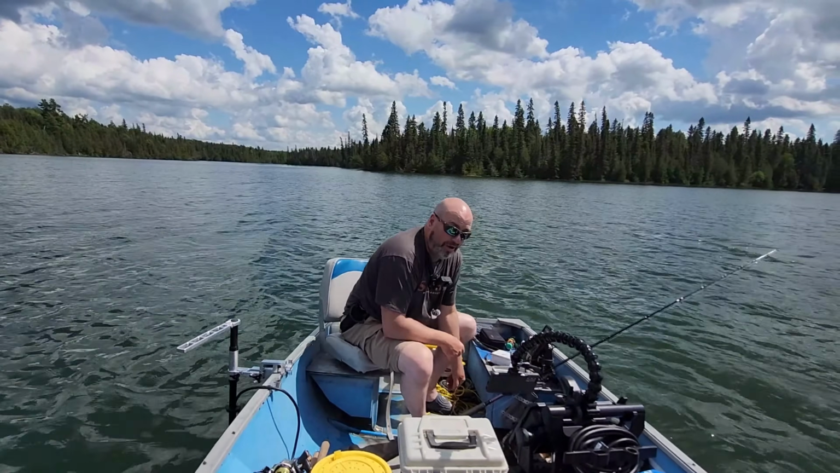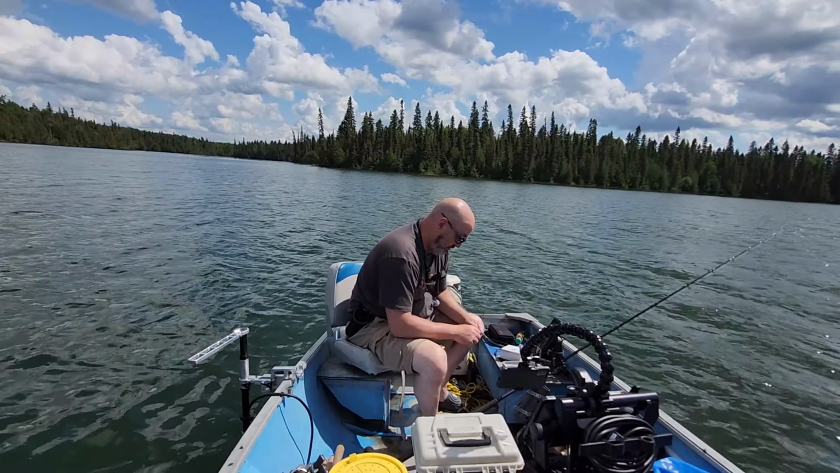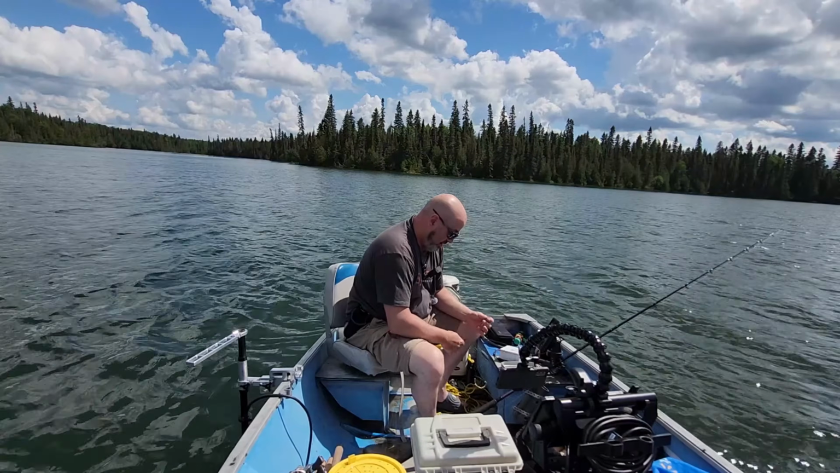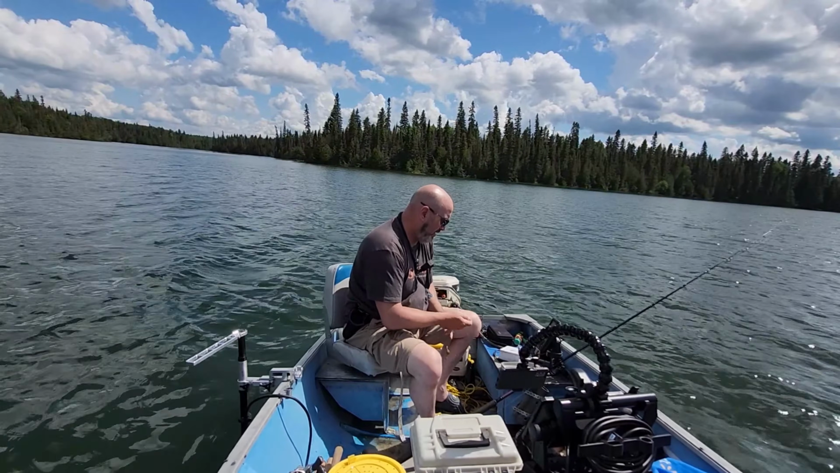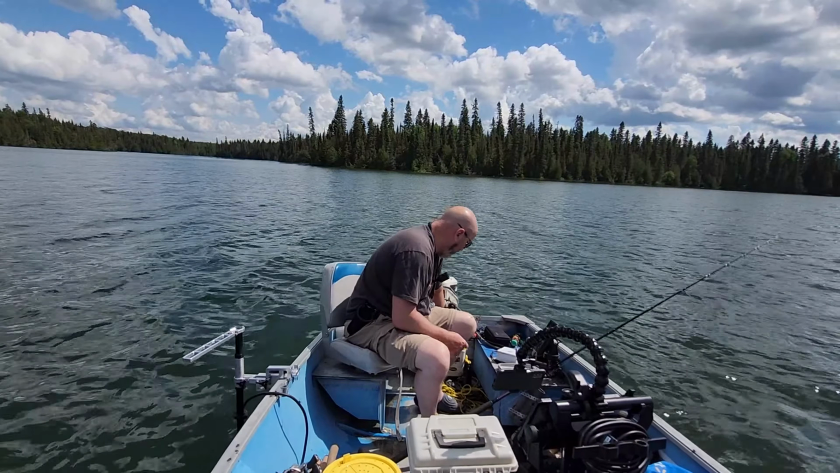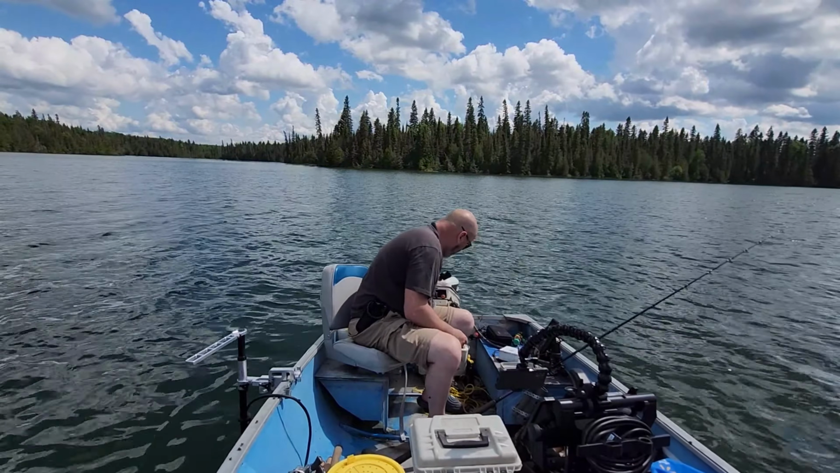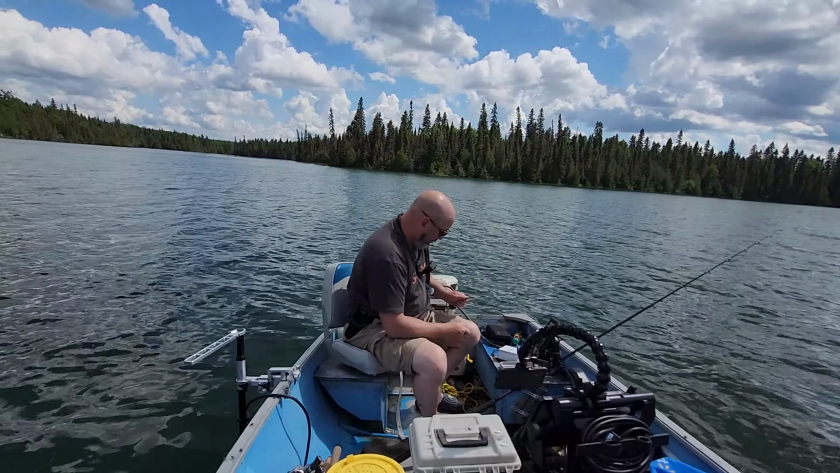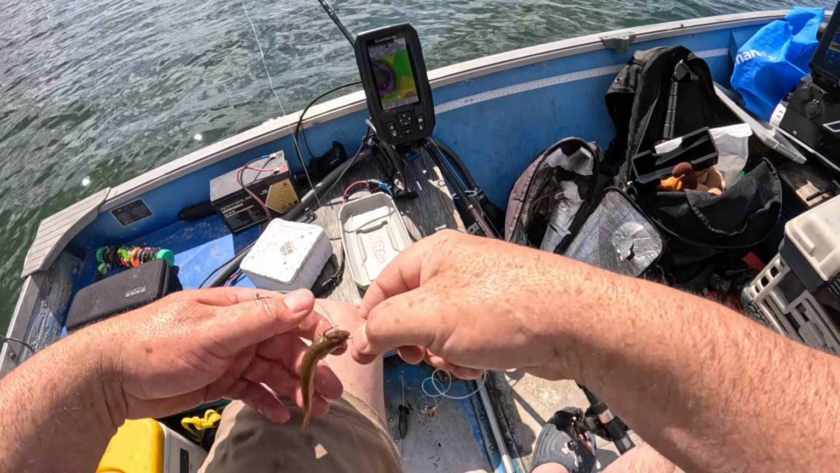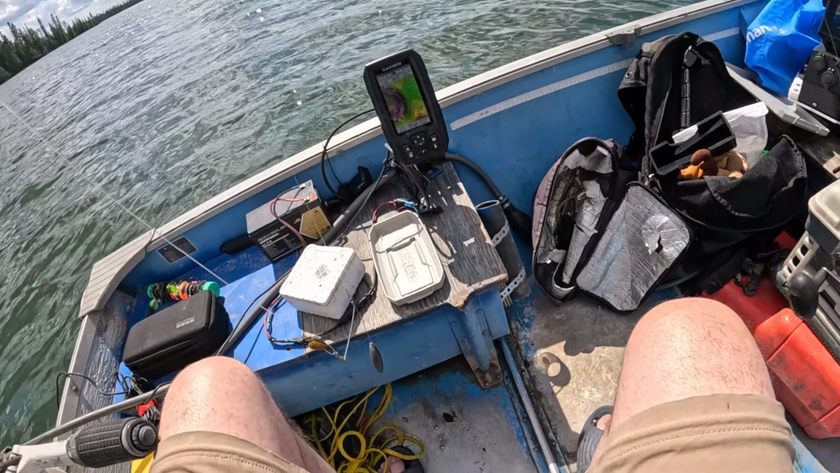So the rule of thumb for bottom bouncing is an ounce for every 10 feet of depth. So today I'm going to be targeting around 30 feet. So what I have is a 3-ounce bottom bouncer. I'll throw a nice minnow on here. I kind of handpicked these, they're a little bit bigger. And even though my worm harness has 2 hooks, I leave the trailer behind the minnow, not hooked into the minnow.